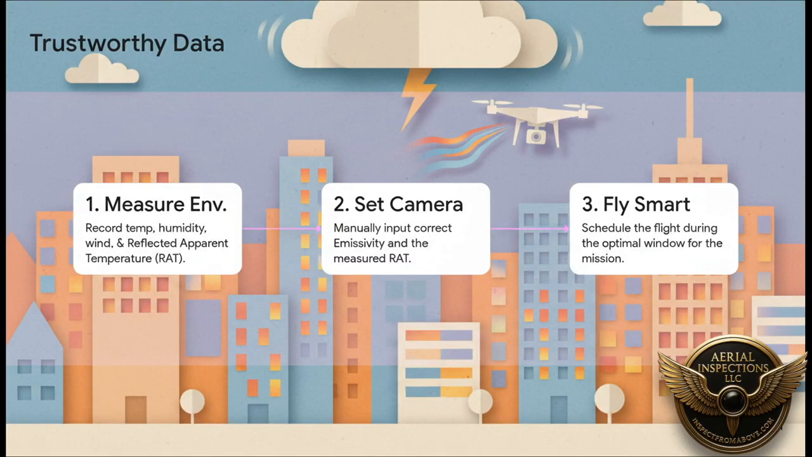So, how do you get it right? It's really a simple 3-step process. First, you have to measure your environment: get the wind speed, the humidity, and the reflected apparent temperature. That's the temperature of whatever your target might be reflecting. Second, you manually punch those numbers and the correct emissivity for your target material right into your camera. Don't let the camera guess. And third, you fly at the right time, when the physics is working for you, not against you.